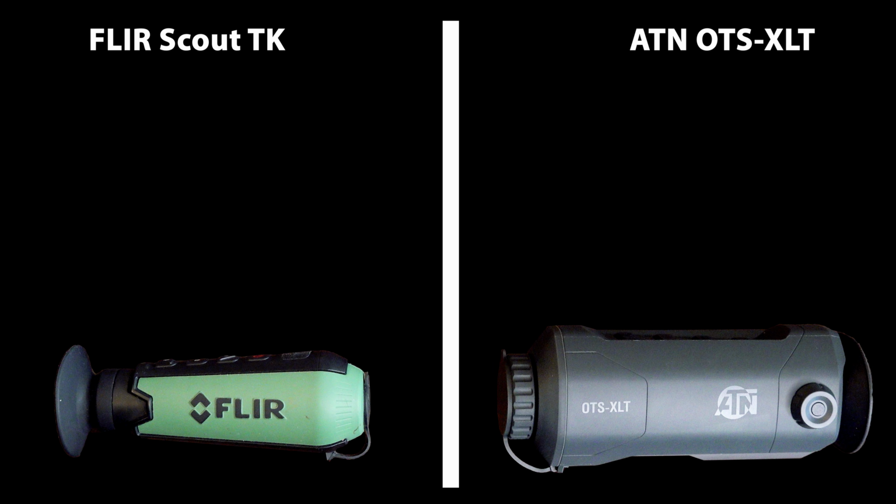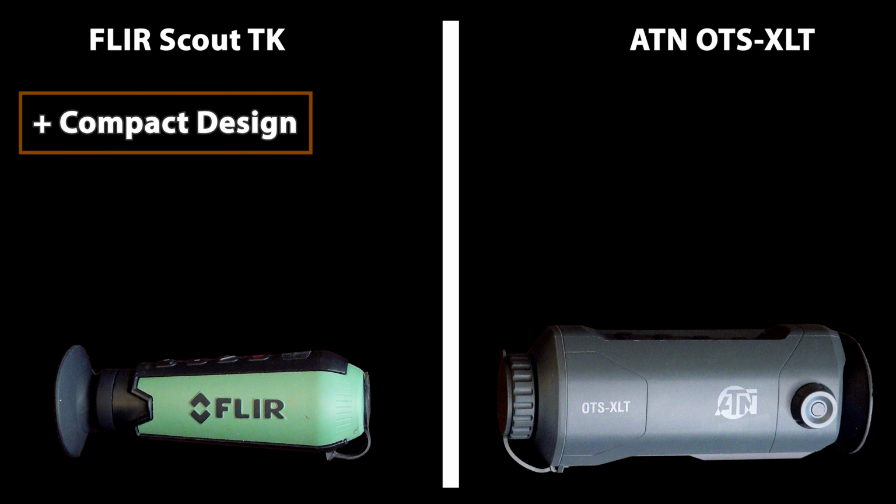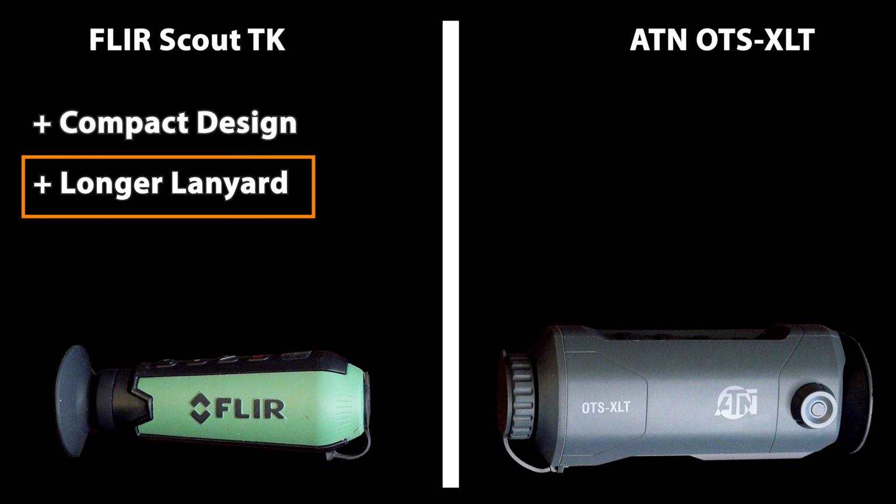Now let me give you the rundown on certain features that I like better on each one of these units. And some of these might seem kind of petty, but I have to nitpick here a little bit. But hey, it's what I'm here for. First for the FLIR, I love the compact design and the lightweight. It comes with a longer lanyard. It actually goes around your neck. The ATN has a wrist lanyard, which I don't get a lot of use out of.